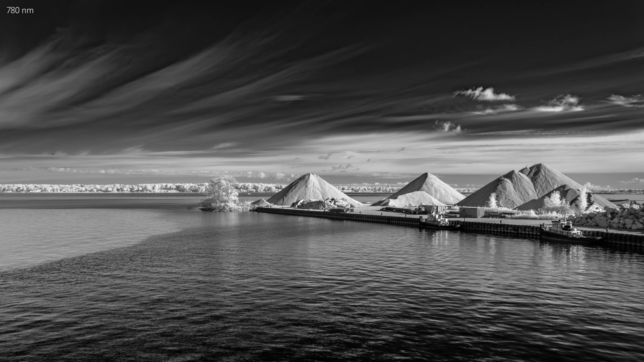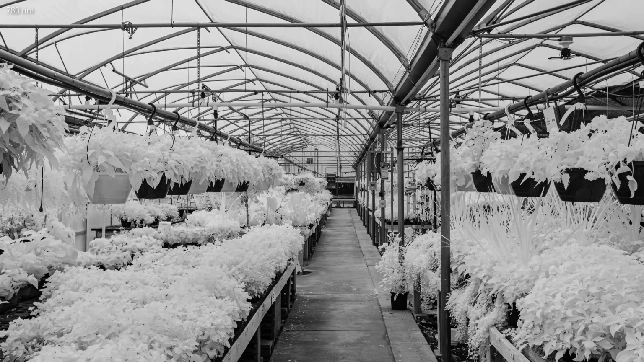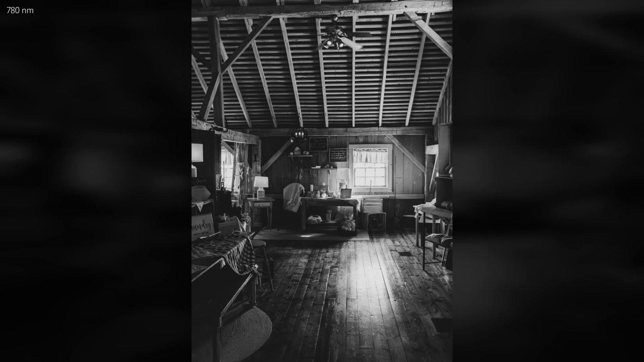The 780 nanometer filter sits near the boundary between visible and infrared light. Will it capture only infrared light? Will it capture the broadest range of near-infrared wavelengths? How does it compare to the 720 or 830 nanometer filters? The 780 nanometer high-pass filter tested my assumptions about the boundary between visible and infrared light.